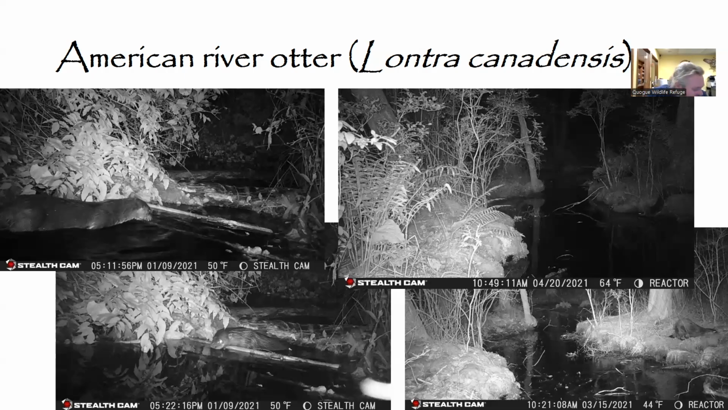Another couple of interesting facts about them. They can close their ears and nostrils underwater to help them remain under without having to worry about ear infections or anything like that. They're also very chatty, and they communicate between themselves using chirps, whistles, and growls. And this is kind of a fun one. A group of otters is called a romp.